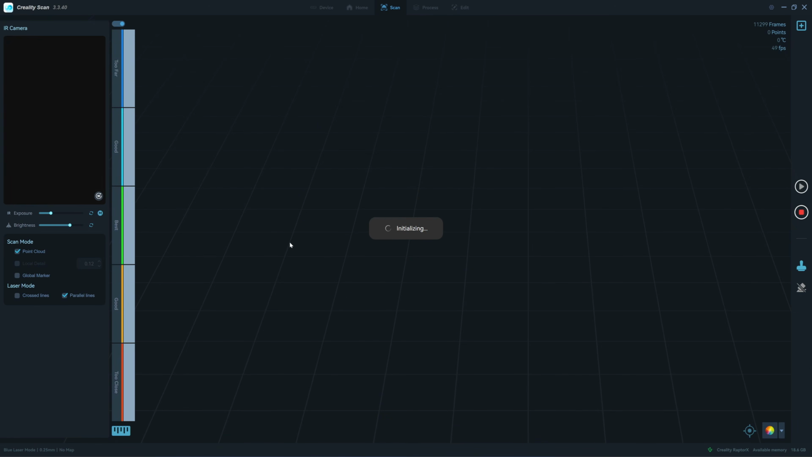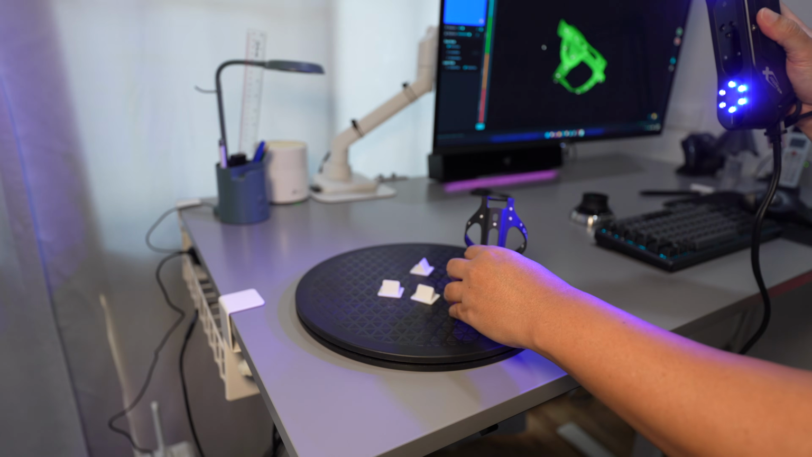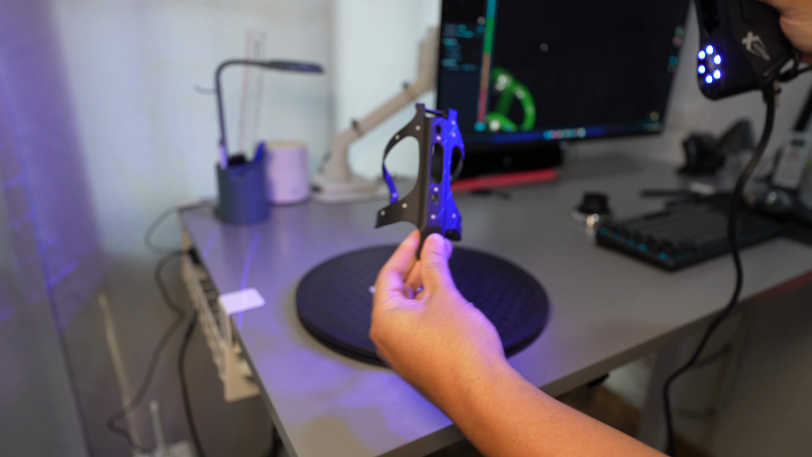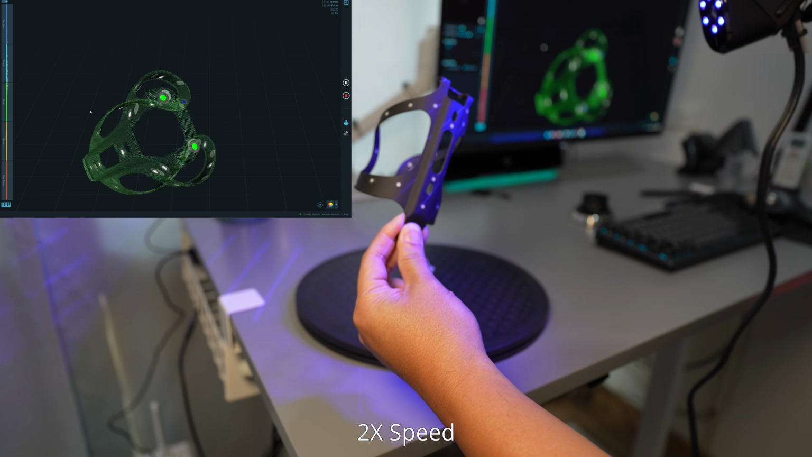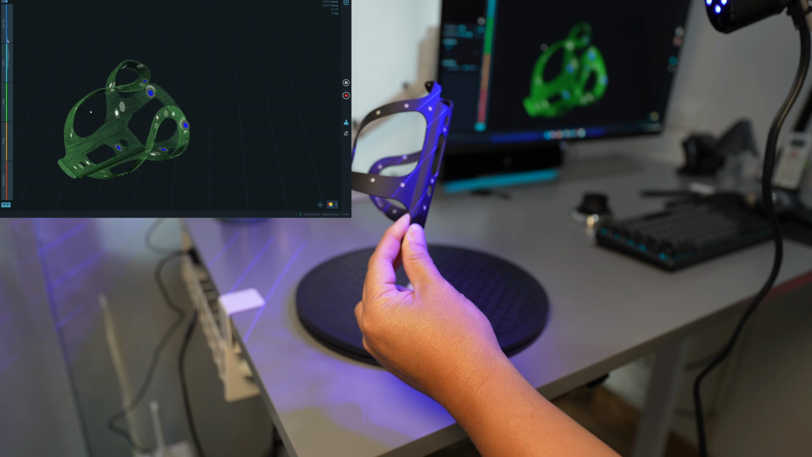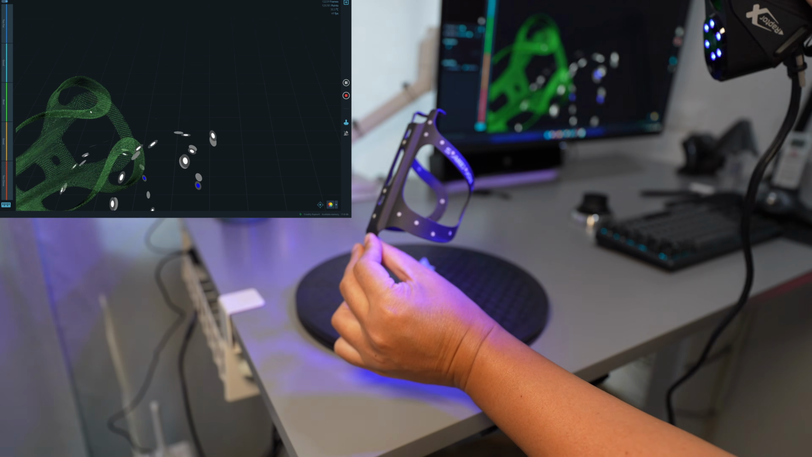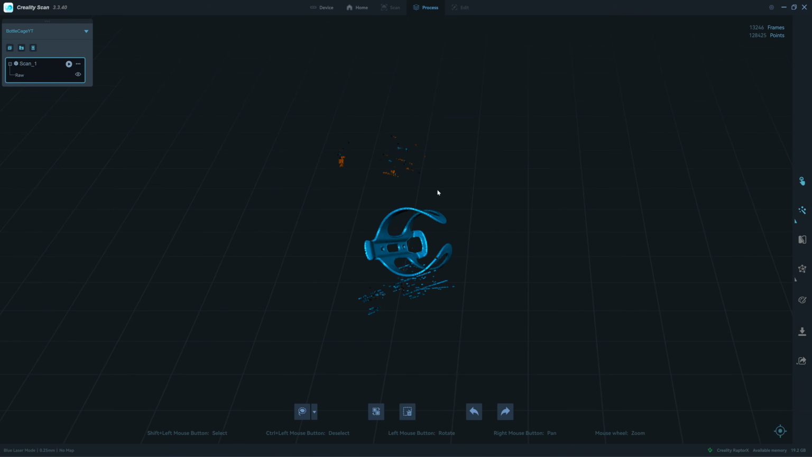So we need to do it again because the bottom part is not all scanned. So this time I will hold it in my hand. This should be better. This one is more complete. So I will remove the noise.